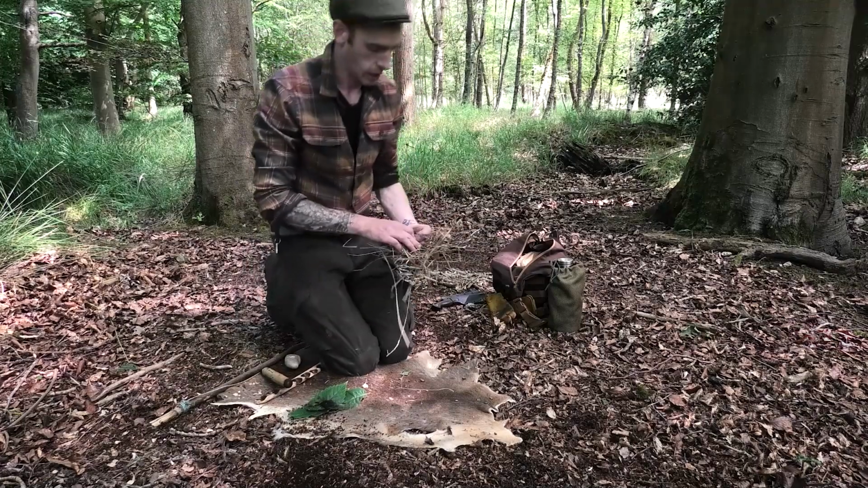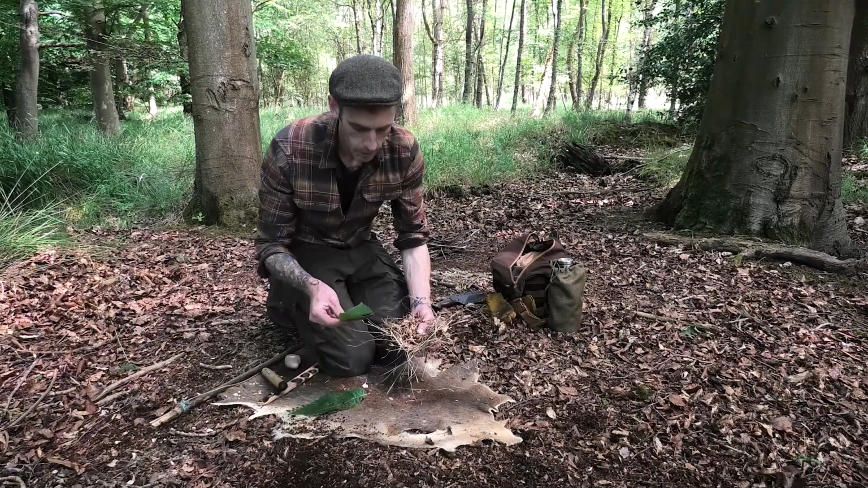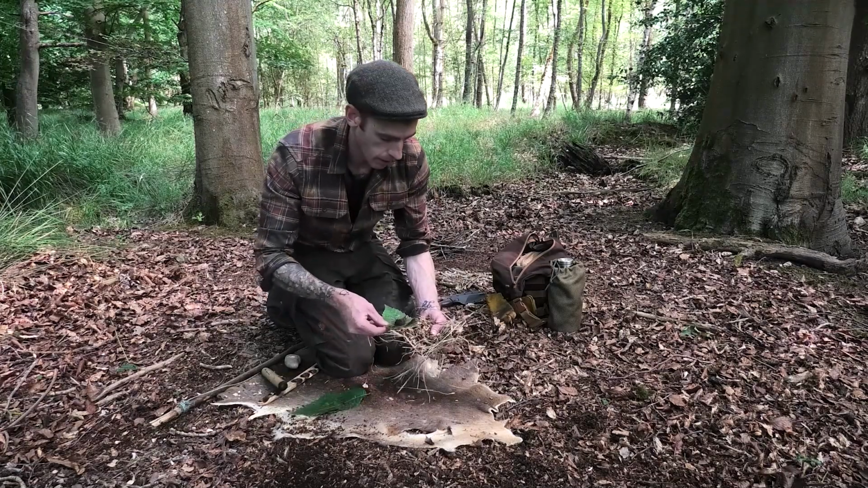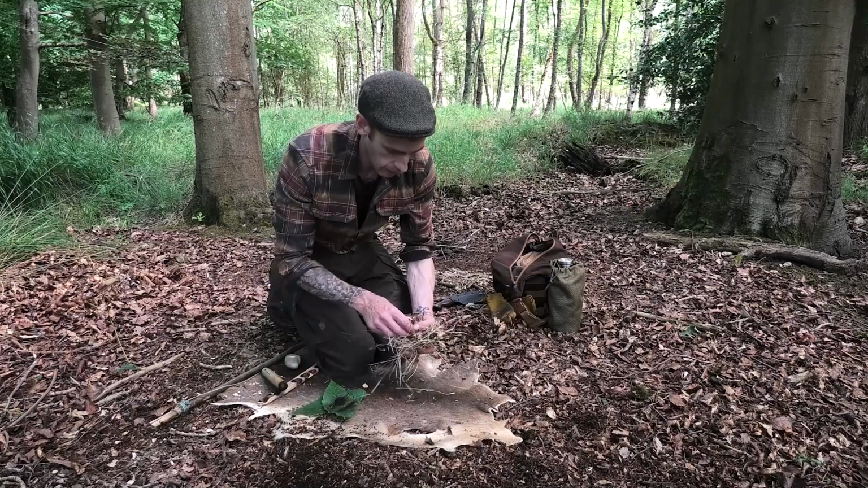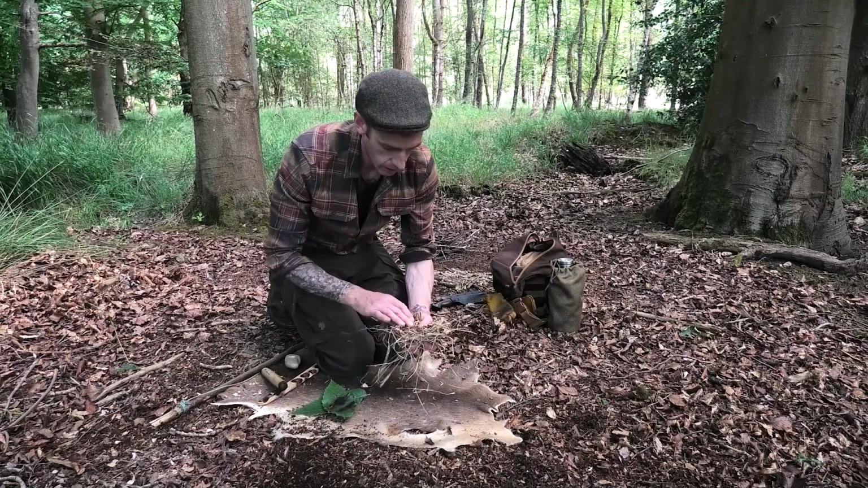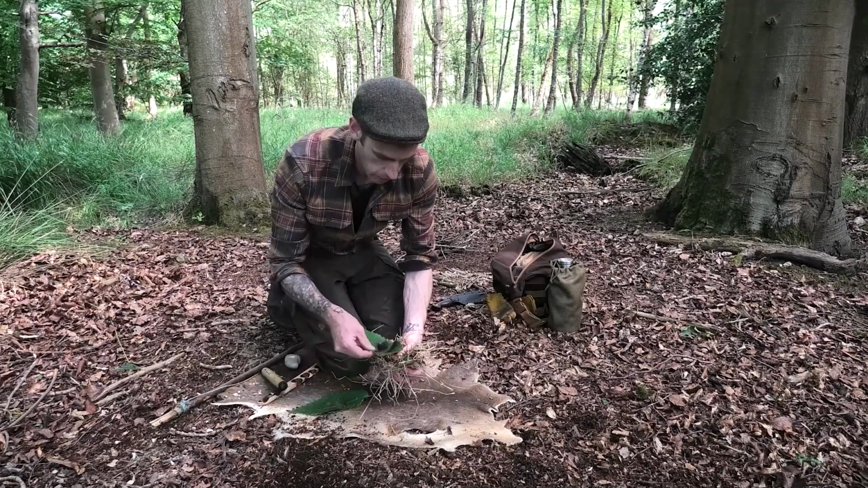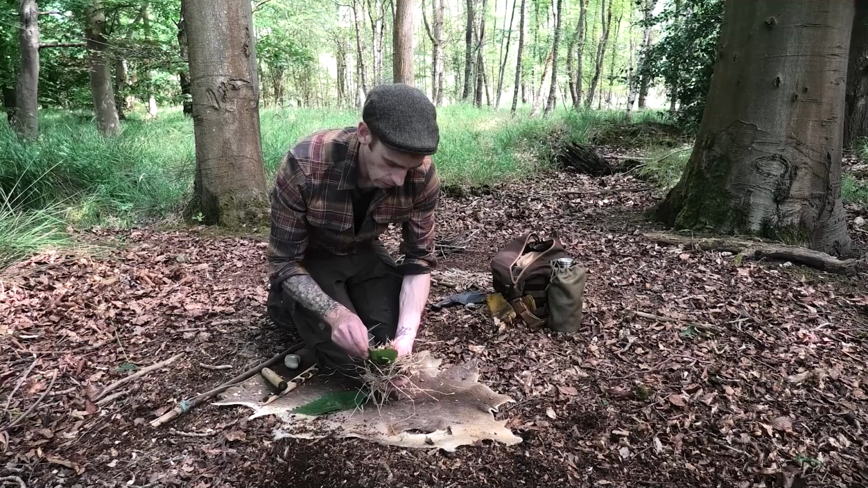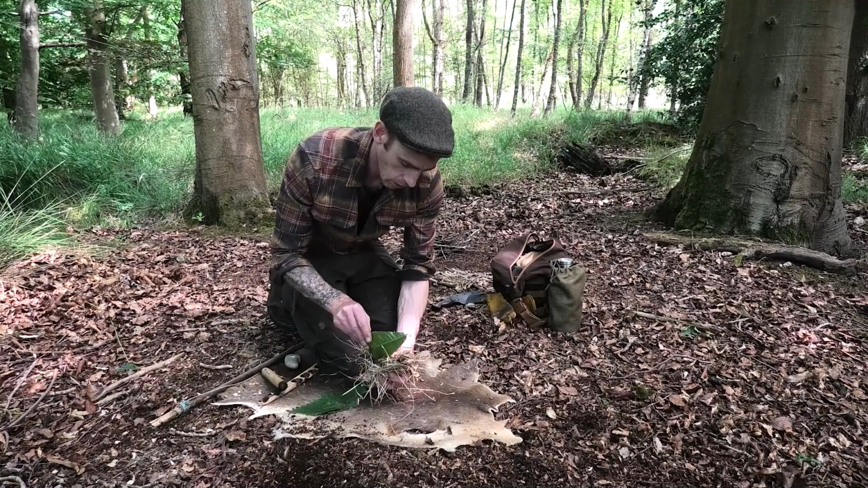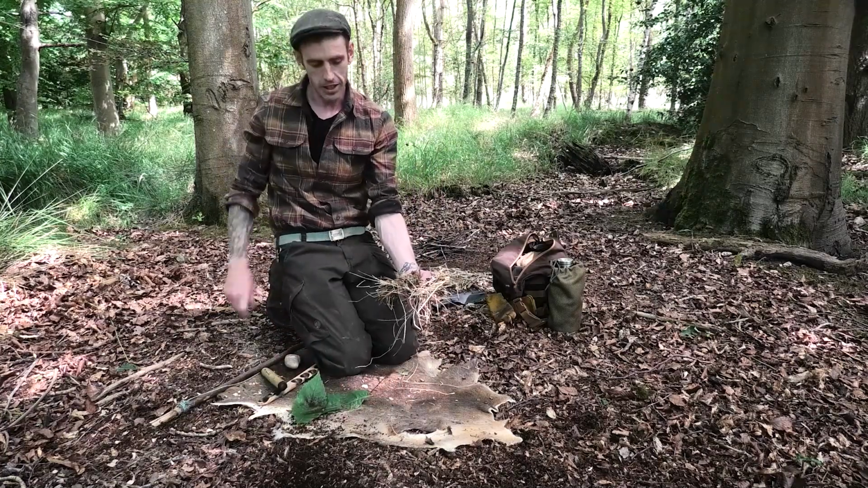Right, so while that's burning away, you just see the ember there. I'm going to transfer that into this birch bark and grass bundle that I've got here. Just give him a second to get used to his new home.